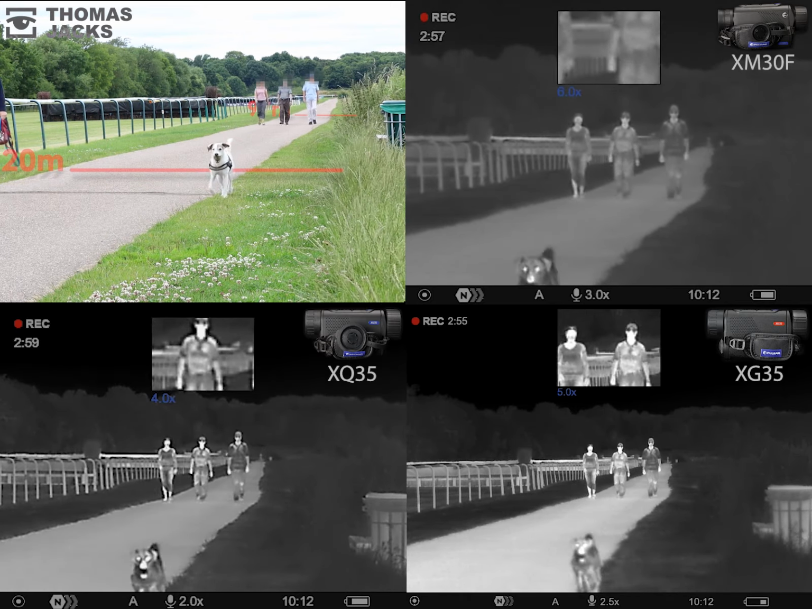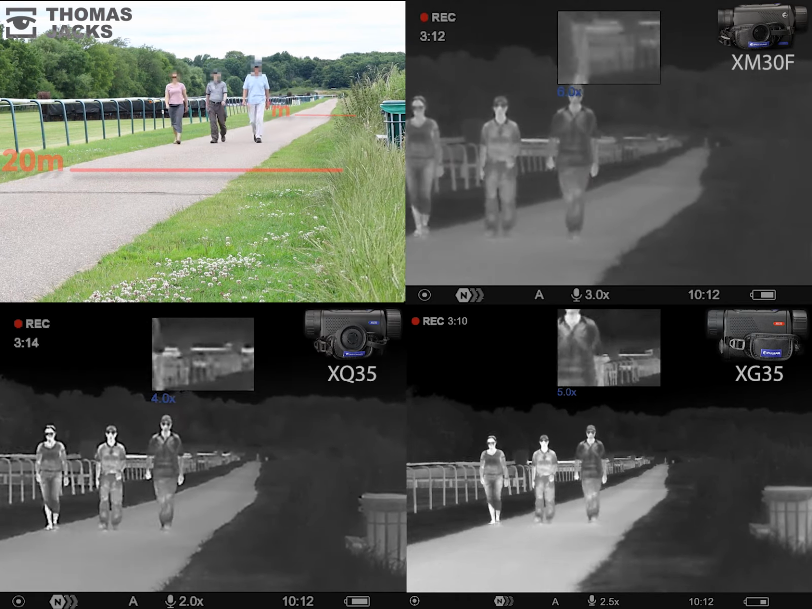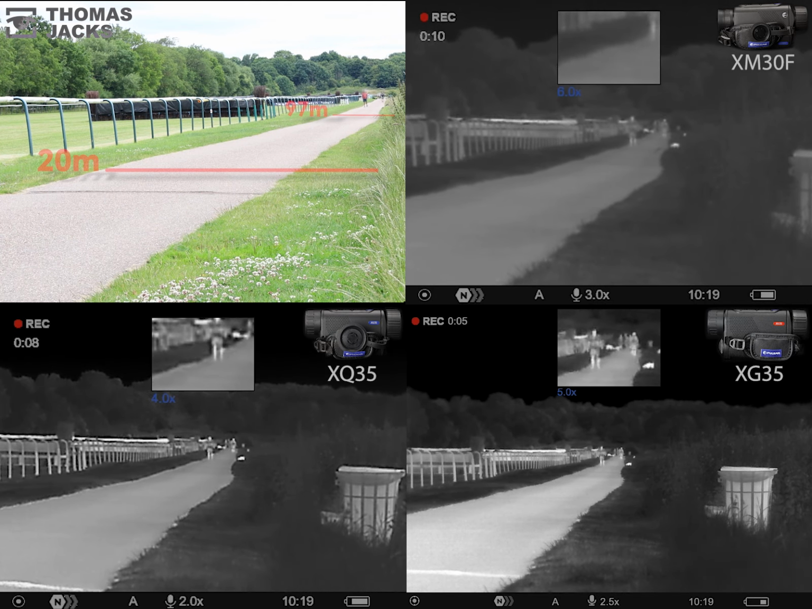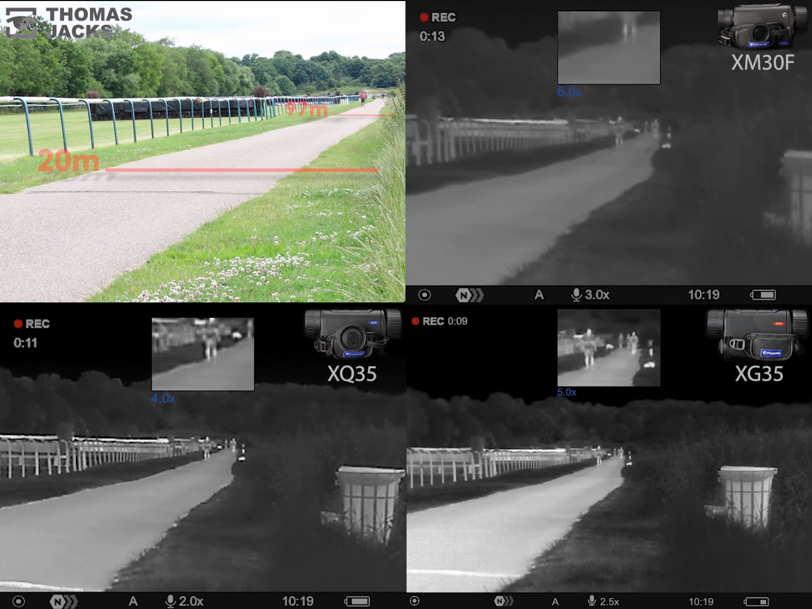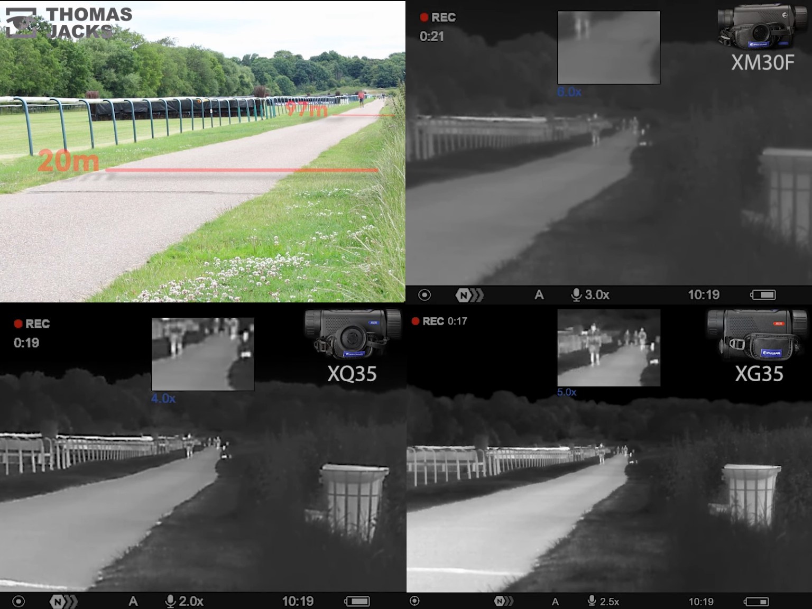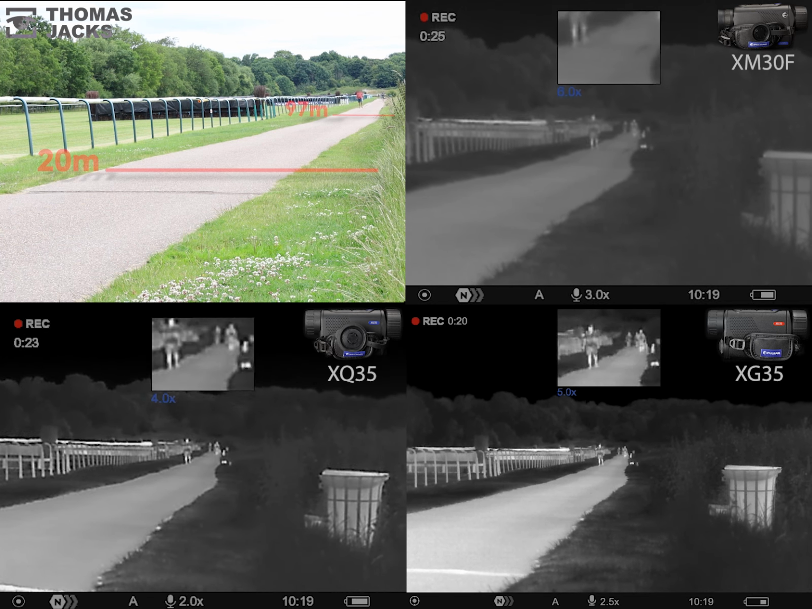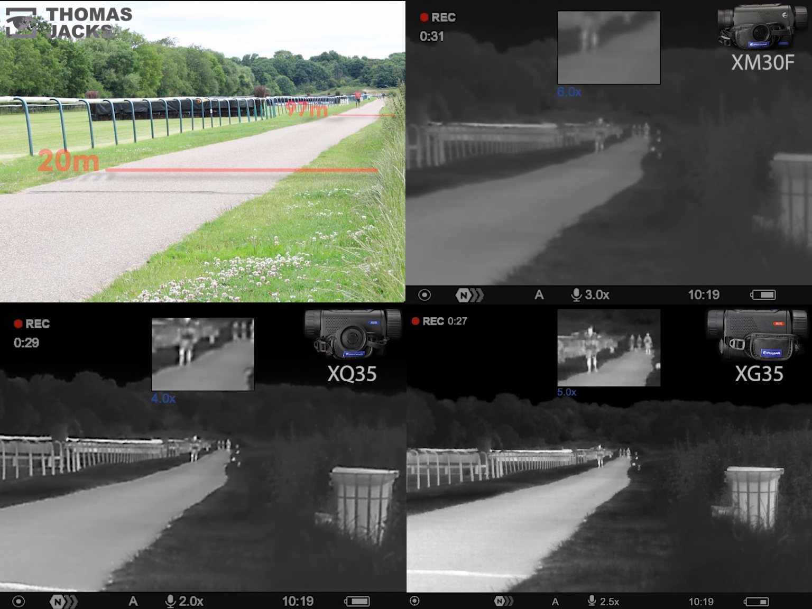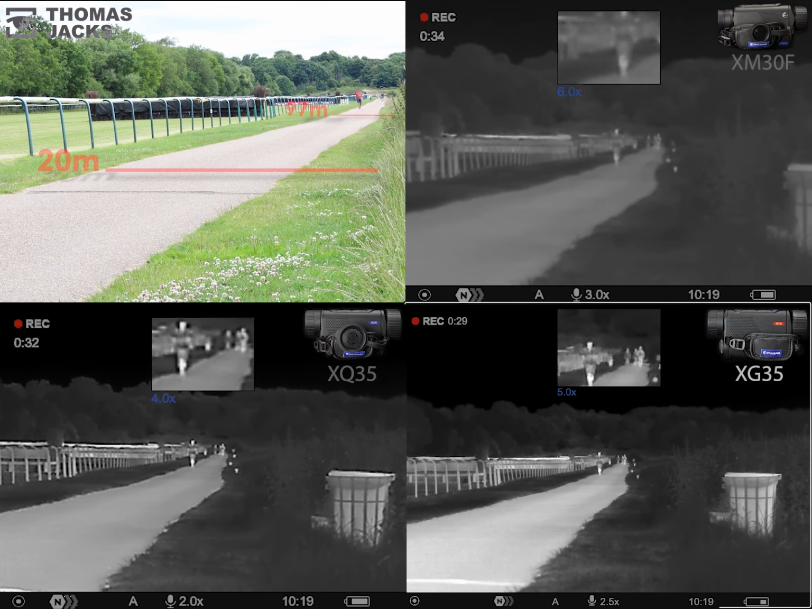And while these finish with a sprint for the line, let's have one more pass with some different sized dogs. While it's easy to spot the fella in the foreground with the two Yorkshire Terriers, all these Axions can also recognise three other figures with three dog-sized animals at around 400 meters. There's perhaps not quite enough detail yet to safely identify them as dogs rather than foxes, although the XG is getting close to that point.